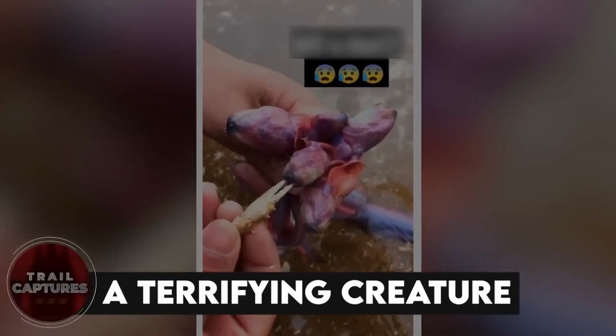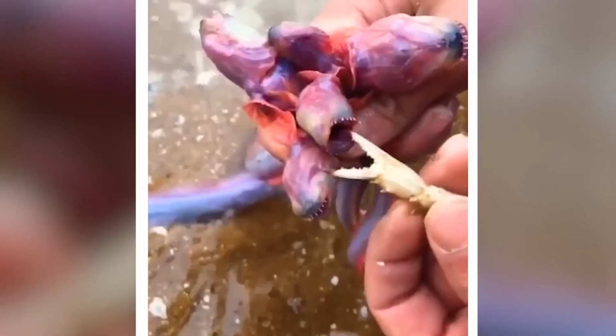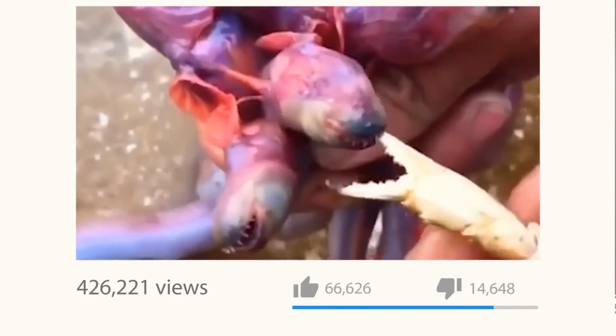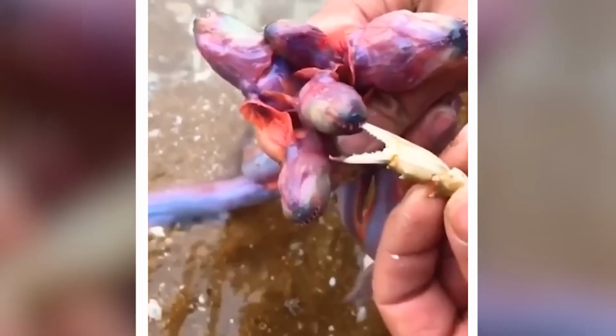A terrifying creature. Is it a plant or some new kind of bird babies? Well, whatever they are, I'll be staying far, far away from them because they already look quite creepy in a video. When this clip hit the internet, it had everyone in shock. To some, it was a rare sea animal, and to others, they were alien babies. But to me, they're something I should stay away from.